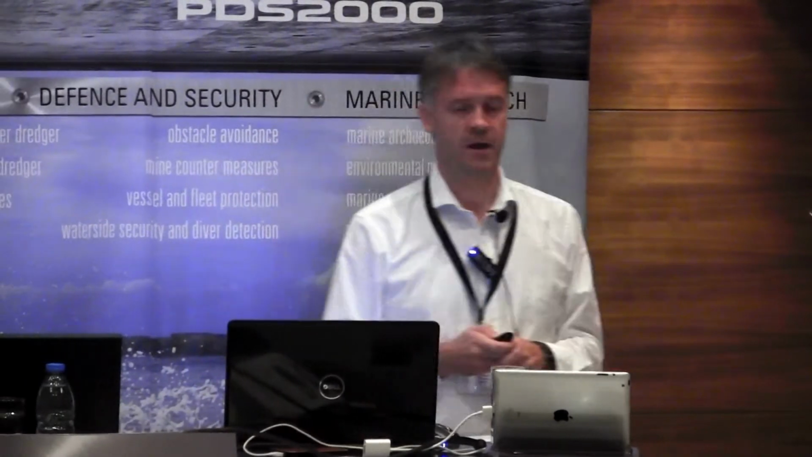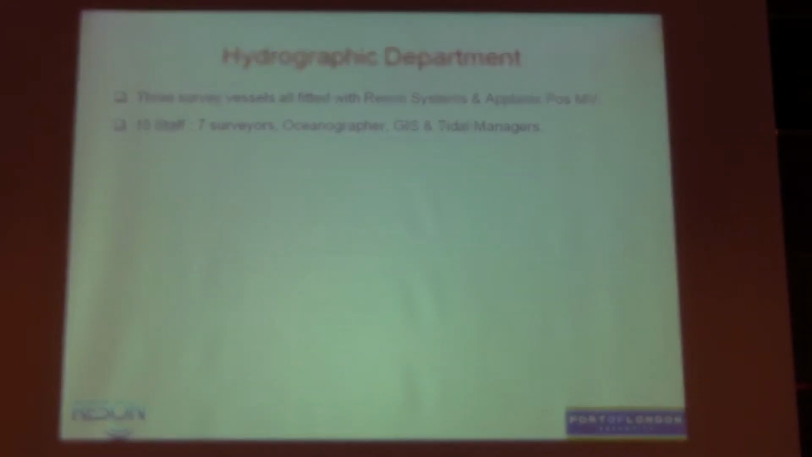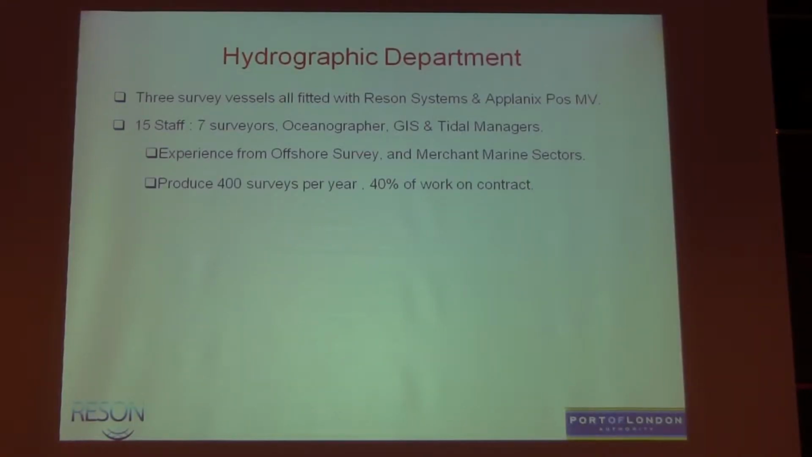So we need an array of equipment. The hydrographic department, we've got 3 survey vessels, and much to the pleasure of RESON, they're all fitted with RESON systems and the Applanix POS MVs. We've got 15 staff, the size of a small company, I suppose. 7 surveyors, including myself and John Pinder, who's the port hydrographer. 5 field staff, we have an oceanographer, GIS and tidal managers. So we manage all the tide information for the Port of London as well.